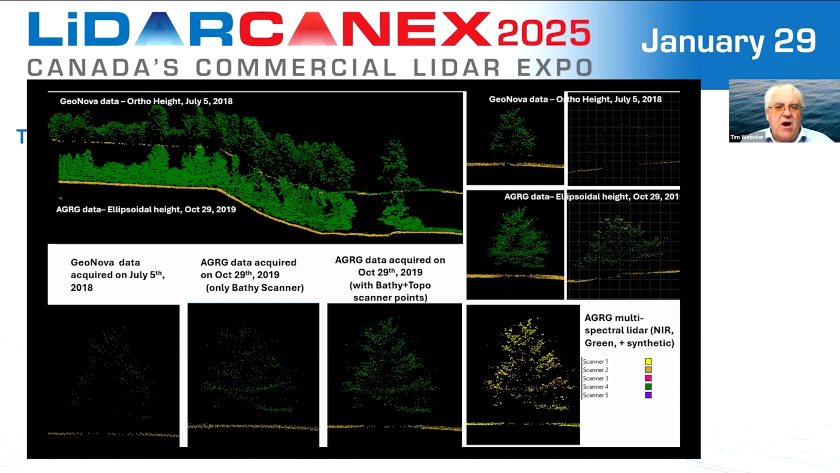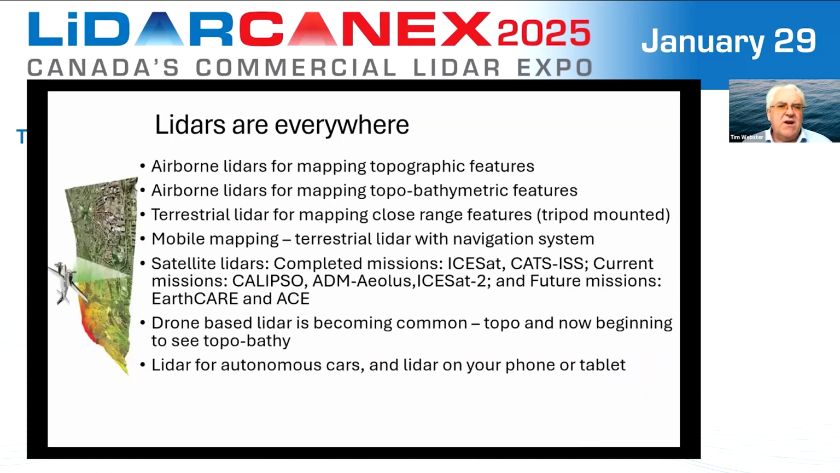And here we have our different results: GeoNova on the left, and in the bottom set of slide graphics, the bathymetric scanner only, the bathymetric and the topographic scanner, and then finally, using additional synthetic points that we don't have time to talk about today.